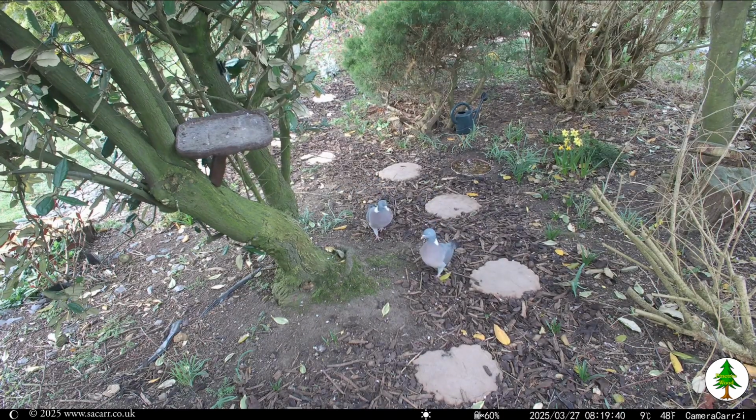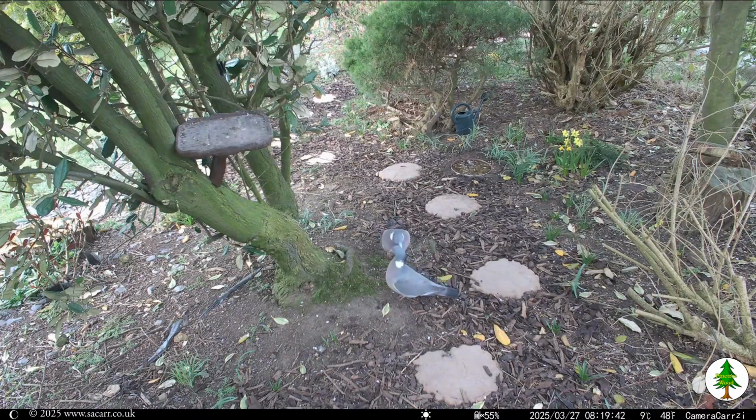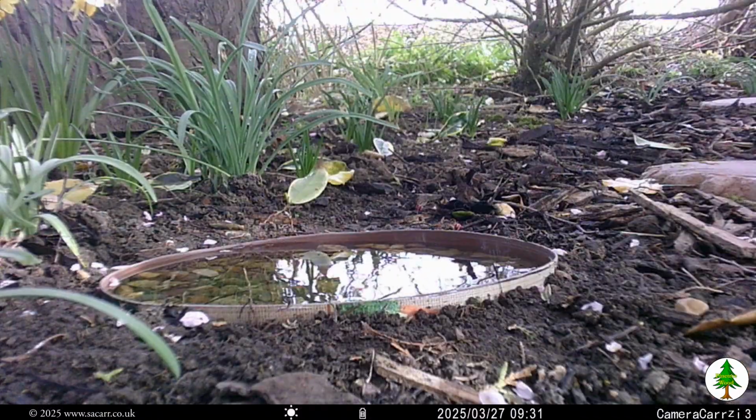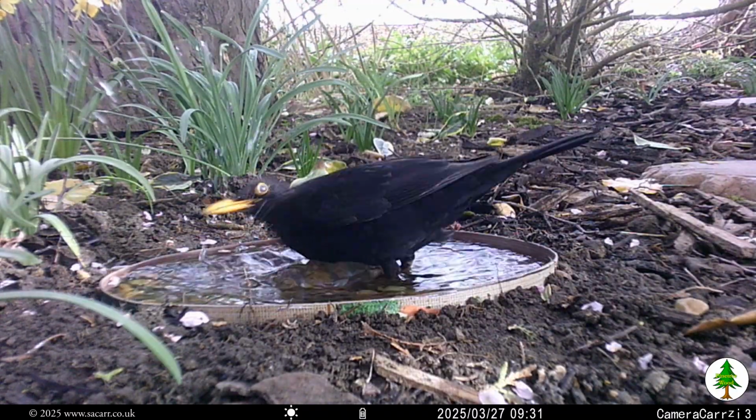The pigeons were still racing around the tree, and the other birds were in and out of the pond all day. The blackbird was frequently taking a bath for around 2 minutes.